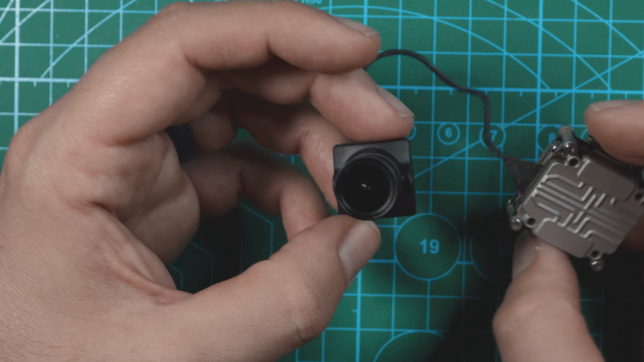So as far as flying at night with a digital DJI setup goes, I have mainly used the Caddx Polar or the Runcam Wasp, so I'm hoping that this Night Eagle HD will be better than the Polar and hopefully even better than the analog Night Eagle 3 that I have.